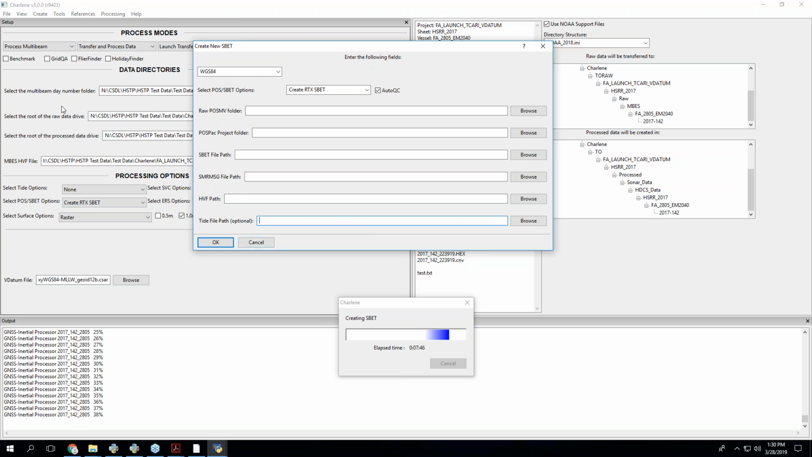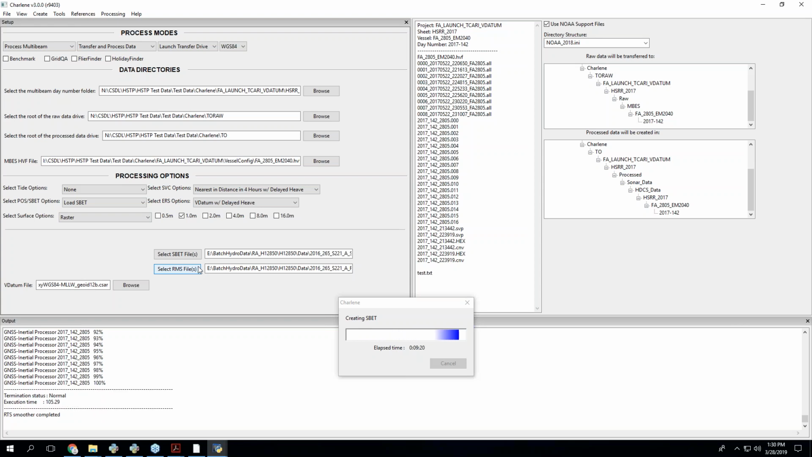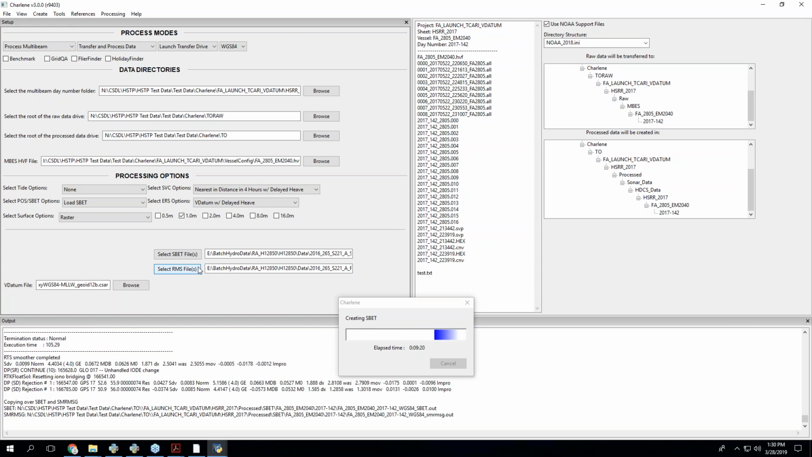So what you would do is first, in Charlene tools, create SBET. It runs, it generates an SBET, and then you go down here and do load SBET, and it'll ask you for those files. So it becomes a two-step process. Create SBET, check SBET. Well, that's three steps. Create SBET, check SBET, and then load SBET with everything else in Charlene.